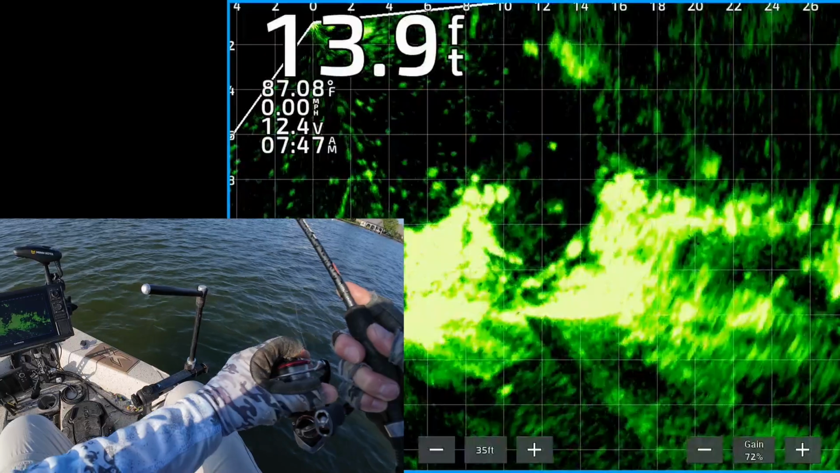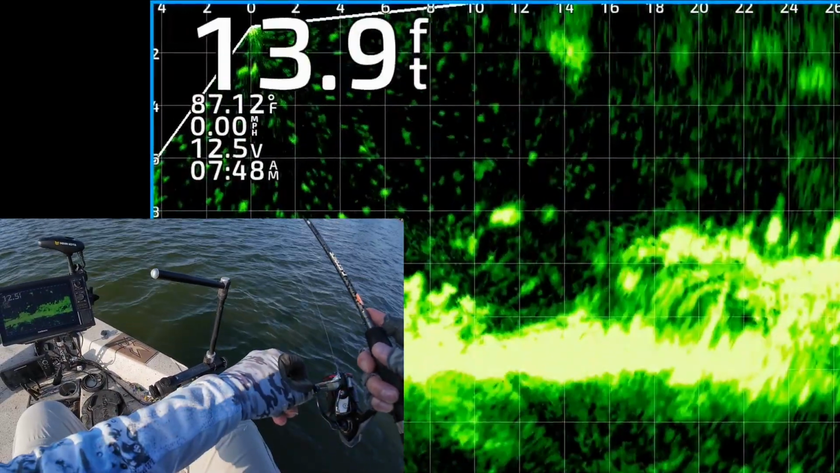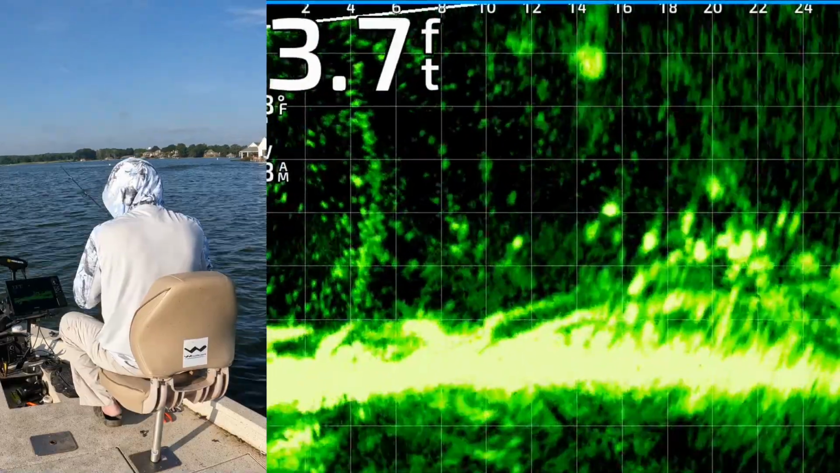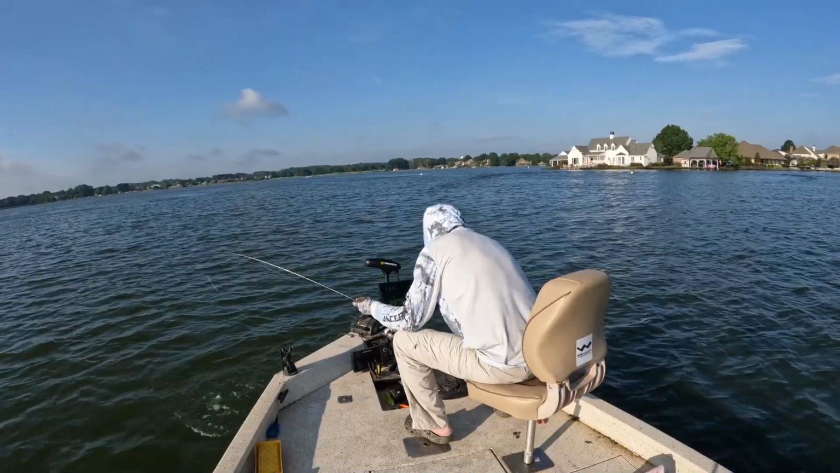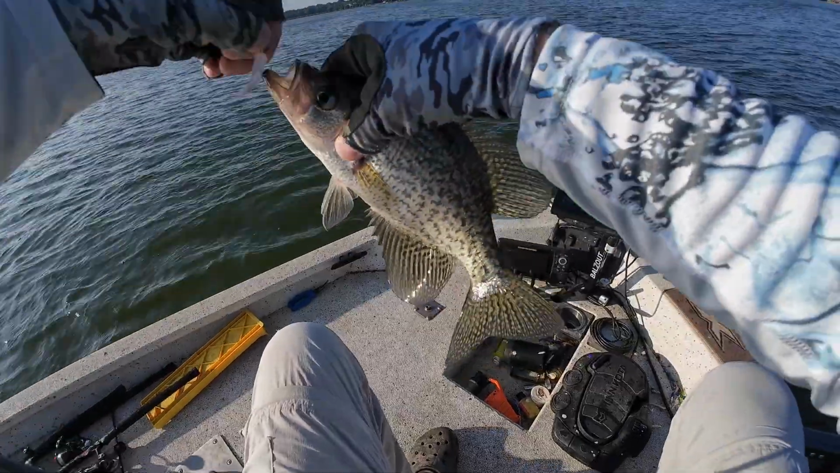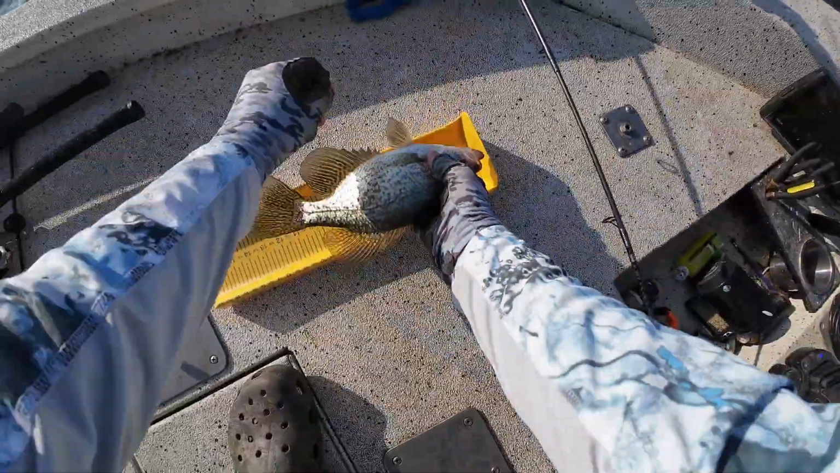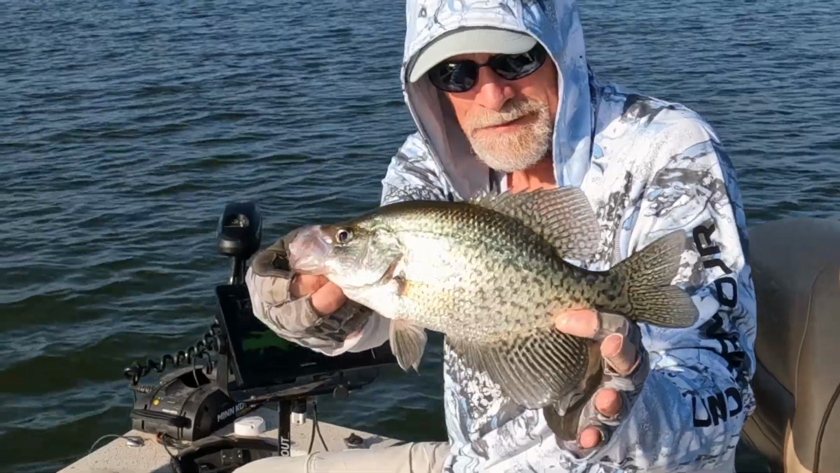All right, I'm going to flip it out there. There's my jig and weight coming down about 23 feet from the boat, right on top of those fish. One of them is about to eat it right there. Got that one. That's what I'm talking about. First fish. Right at 12 inches. Black crappie. 12 incher. Let them go.